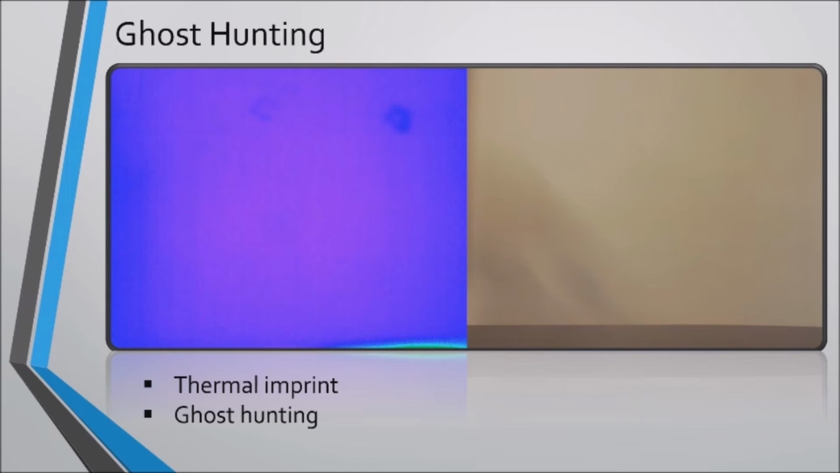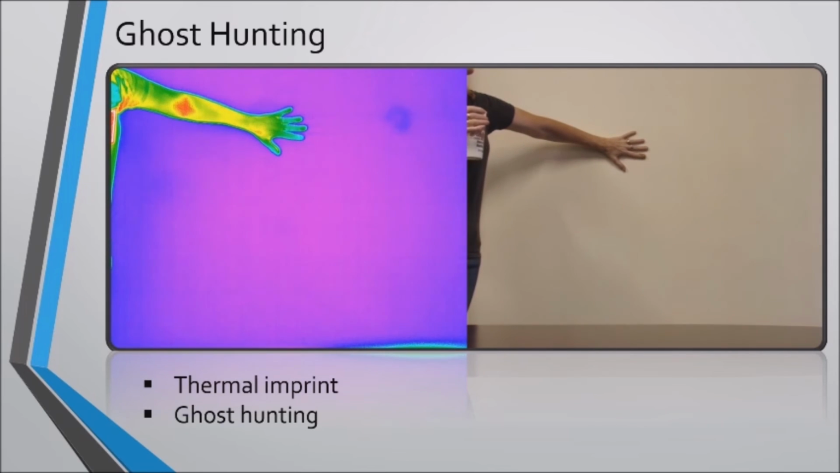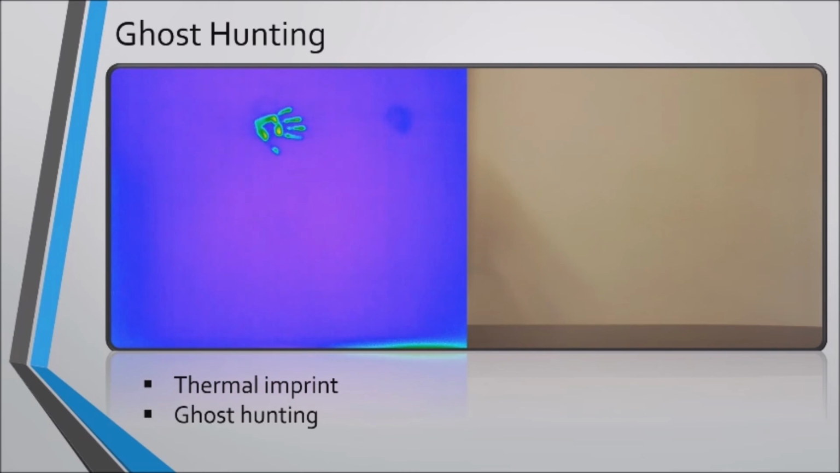The next demonstration that we want to show you is how a thermal image remains on a surface for a while. You see this sometimes in the ghost hunting television programs. I placed my hand on the wall for a few seconds, and when I took it away, the thermal camera was able to see the image for quite some time afterwards.